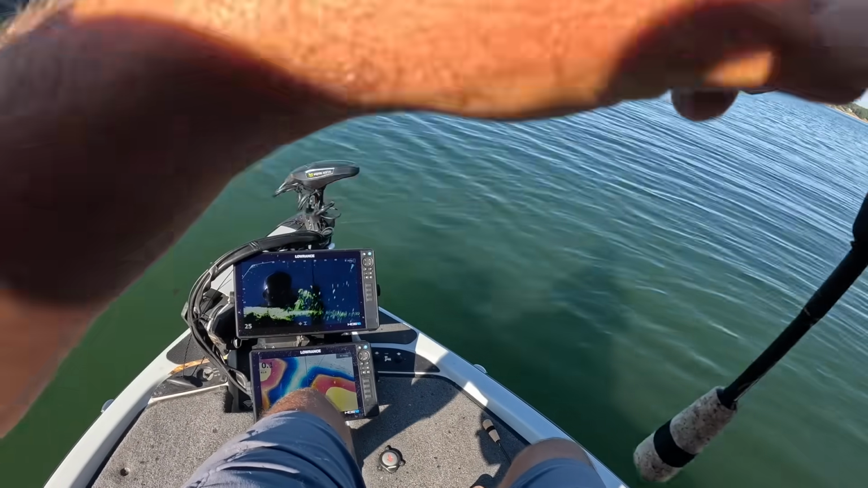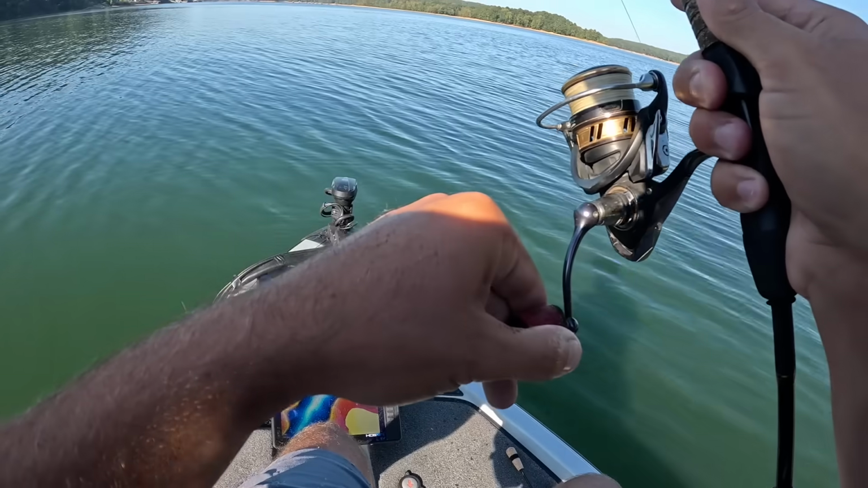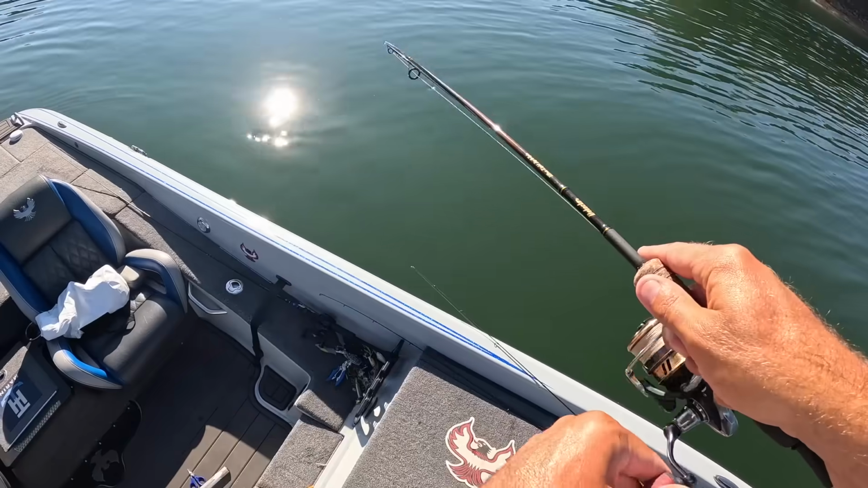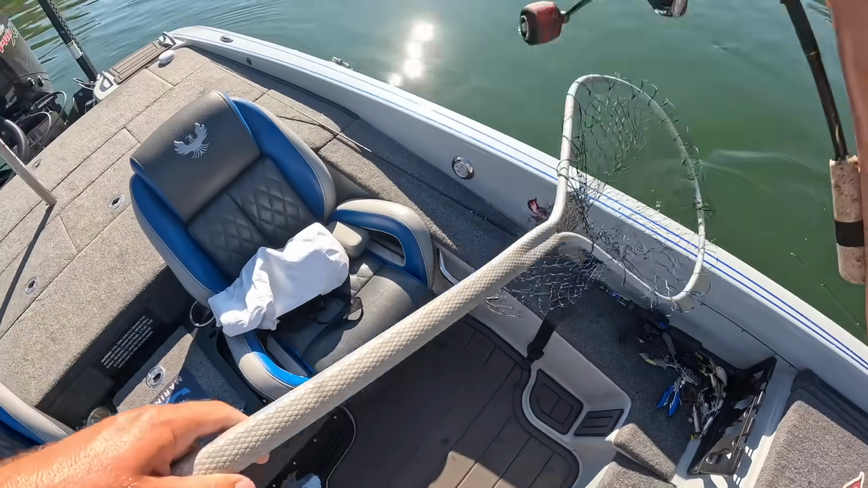There we go. That one hit it on the fall. He just hit it out of reaction. There's no other reason that crappie hit that bait then. That's a big crappie too. We may get the net for that one. I do not want to lose that one. I want to get him in here for y'all.